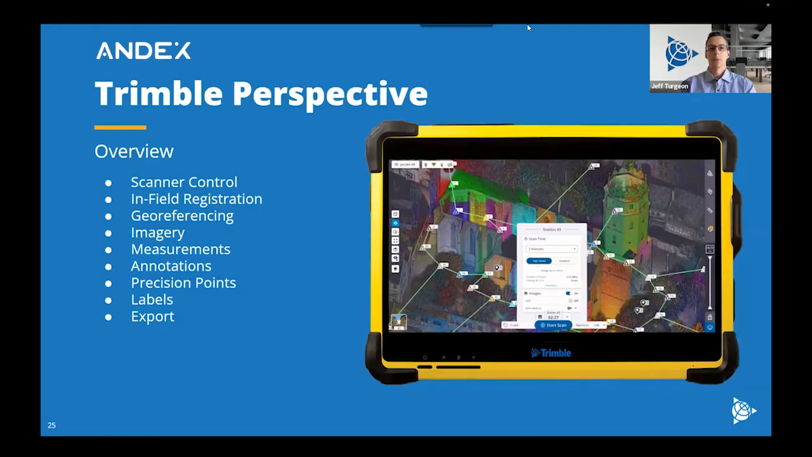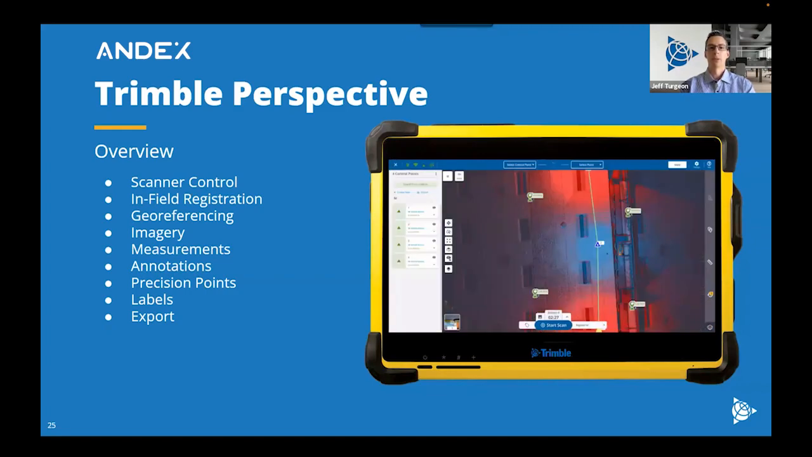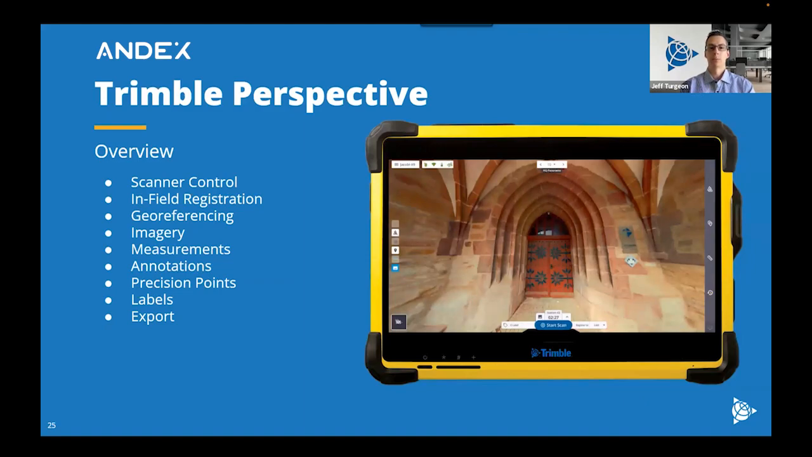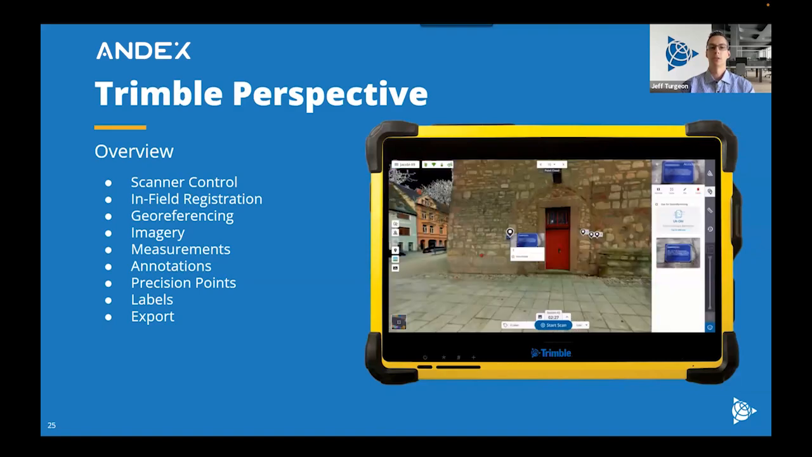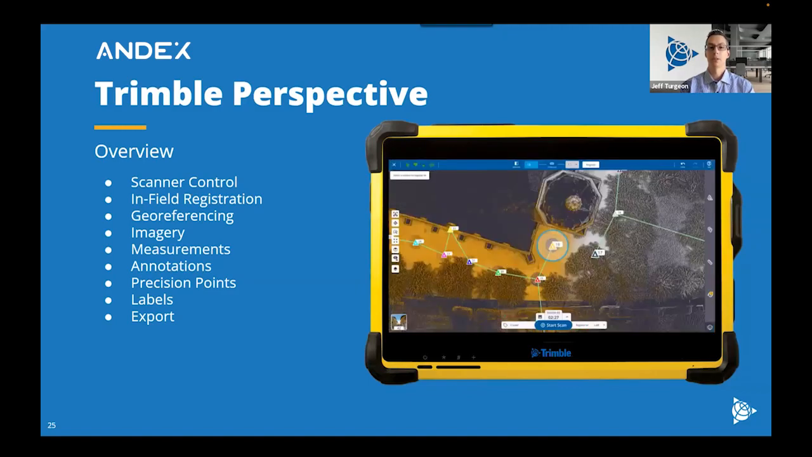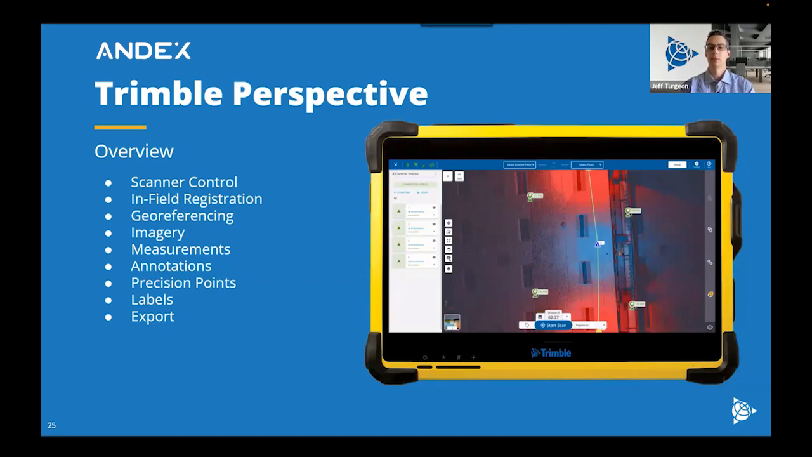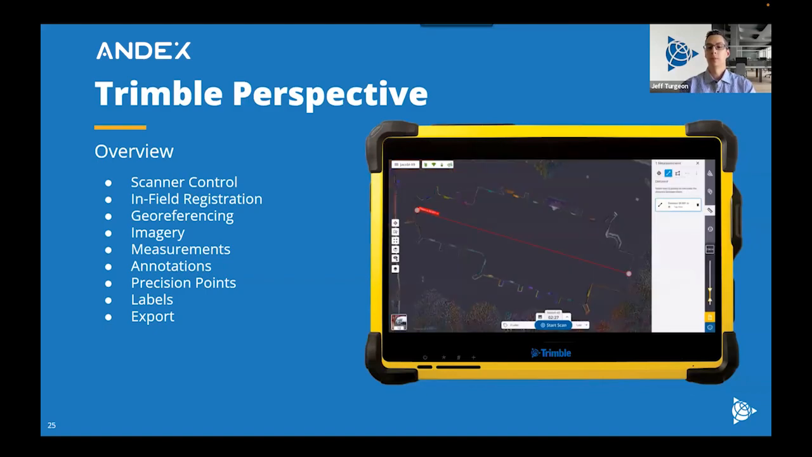All right. So obviously we can't talk about the X9 without talking about Trimble Perspective, the field software that really drives the scanner while it's in the field. And for those of you who've never used Perspective, a brief overview. So this is your ability to choose your scanner options for your scan times, your range, by choosing the different scan modes with the high speed and the standard modes. You also have the in-field registration built into this.